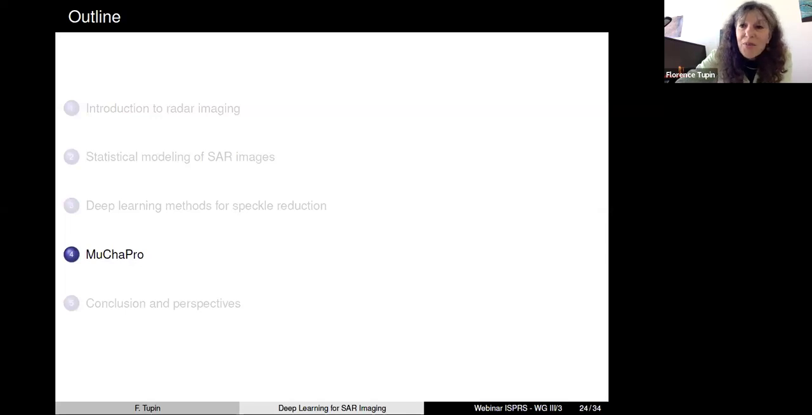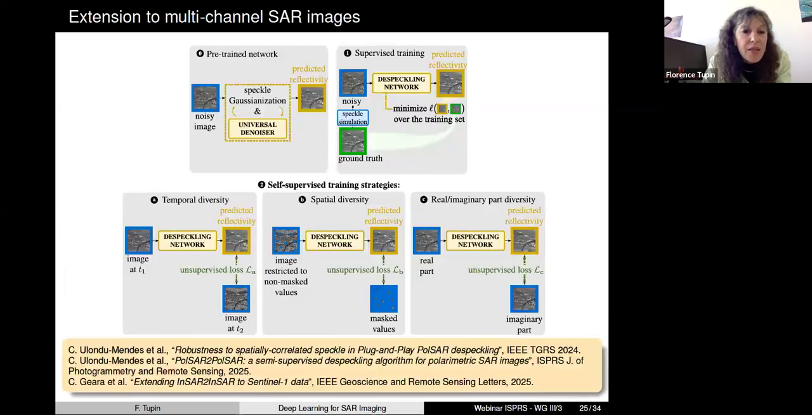Okay, I would like to take a few minutes to speak about this new method, which is called MuChaPro. I will first try to motivate this work. So we've seen that we had different strategies to do the training of the network to try to reduce the speckle in the SAR image.